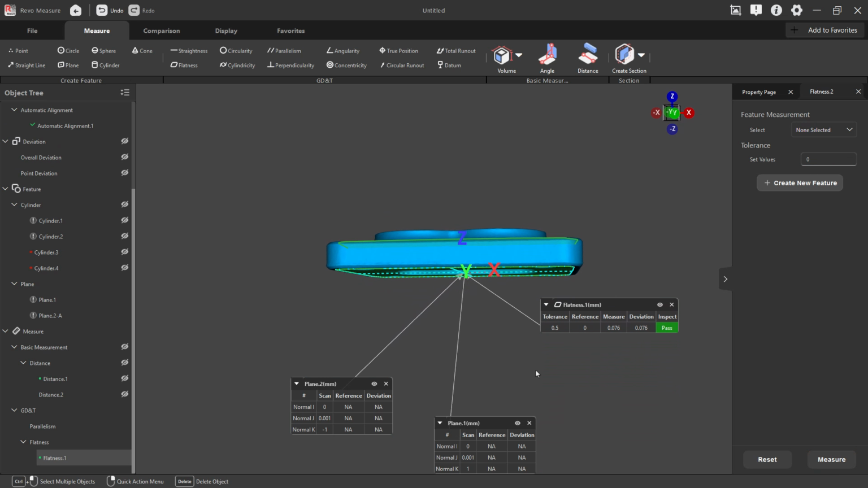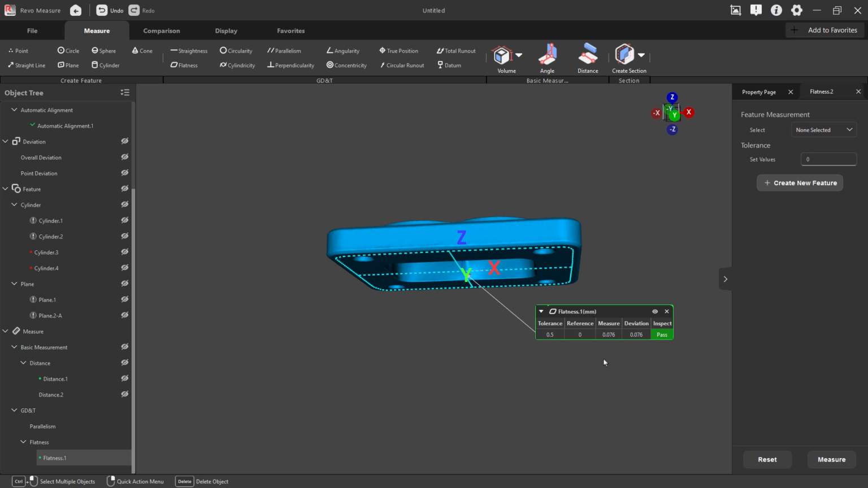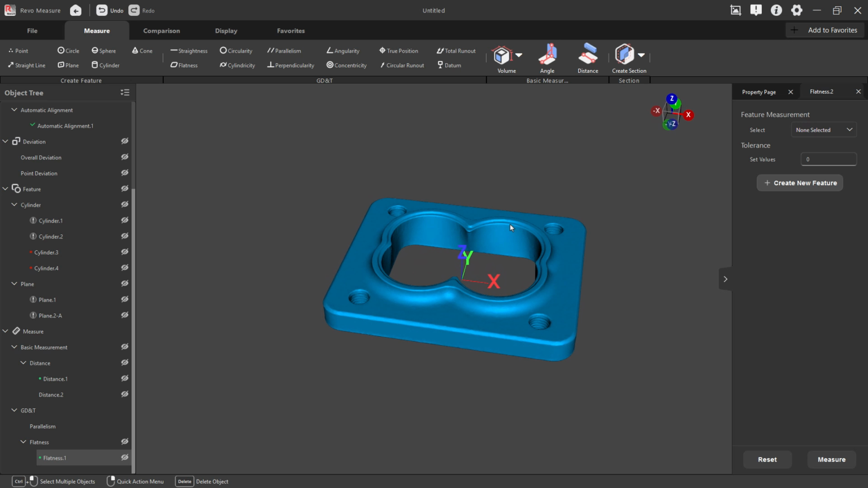And so in this case, whether or not they're parallel doesn't really matter, but whether or not that bottom face is flat, and you can see here it's 0.07, whether or not it's flat is really the key thing to ensure that it can seal to the hot side of the turbo. And so I'm going to go ahead and hide all that stuff, but that's just a quick rundown on what you can do with RevoMeasure.